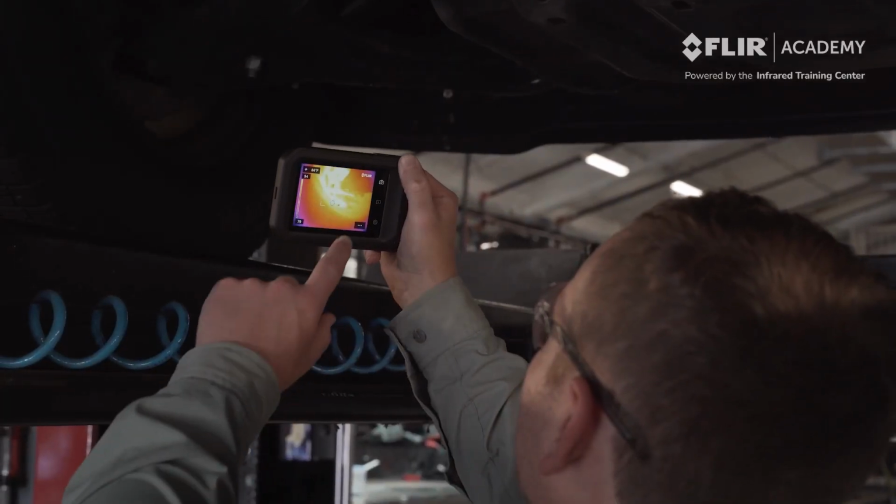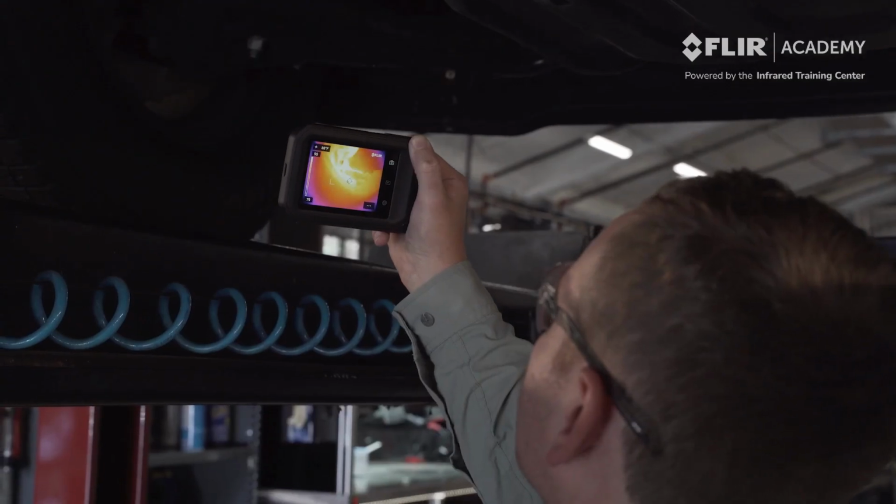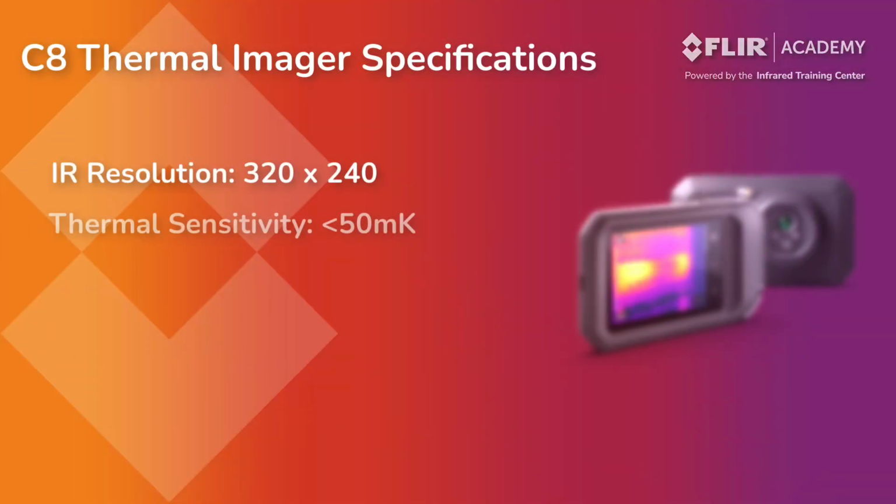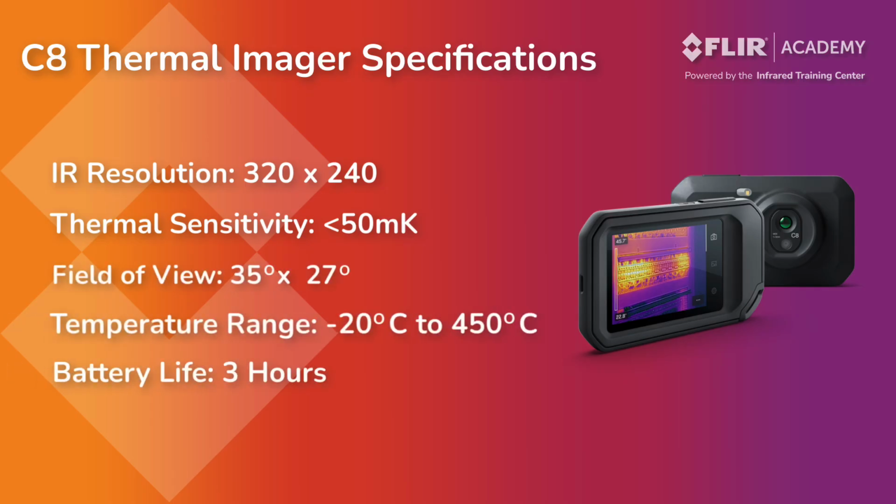on a target. The touchscreen display is easy to use and allows operators to quickly inspect targets and share their results. It also offers a variety of features thermographers expect from a thermal imager these days, including access to several measurement tools, multiple color palettes, great thermal sensitivity, and much more.